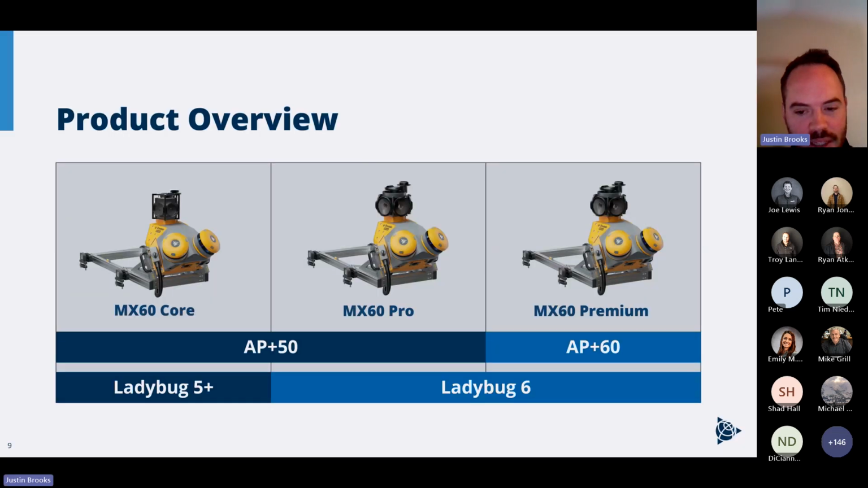And quickly now with the 60, there are 3 different types of the MX60 here. So just a quick layout, we do have the AP+ 50 for the bottom 2, and that same AP+ 60 that's in the MX90 will also be represented in the MX60 Premium. And then, of course, the old Ladybug camera is in the lowest version, and then the newest Ladybug 6 is for the Pro and Premium. So slight differences here, quite a bit of difference in cost. But we tried to set this up for a variety of applications and price points.